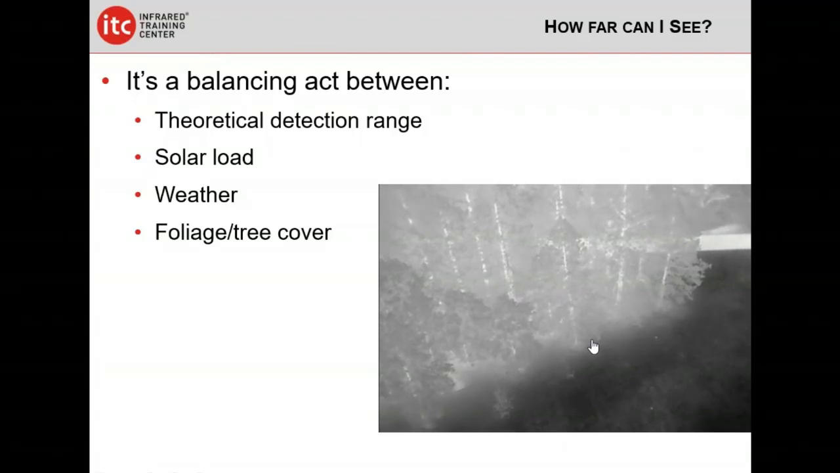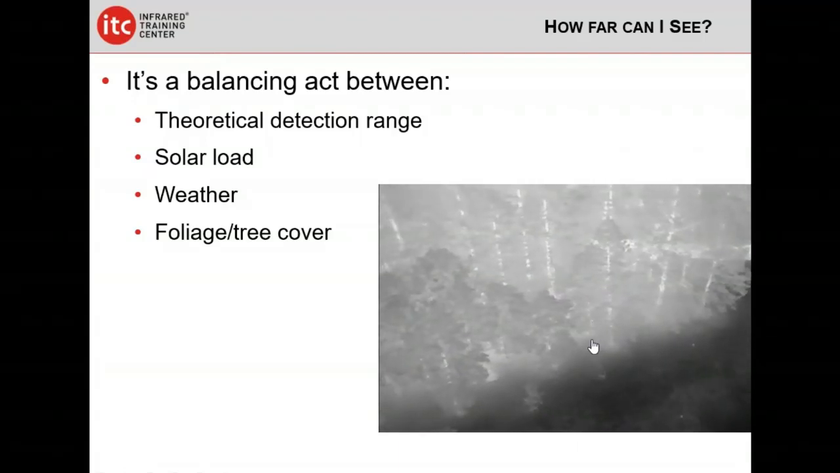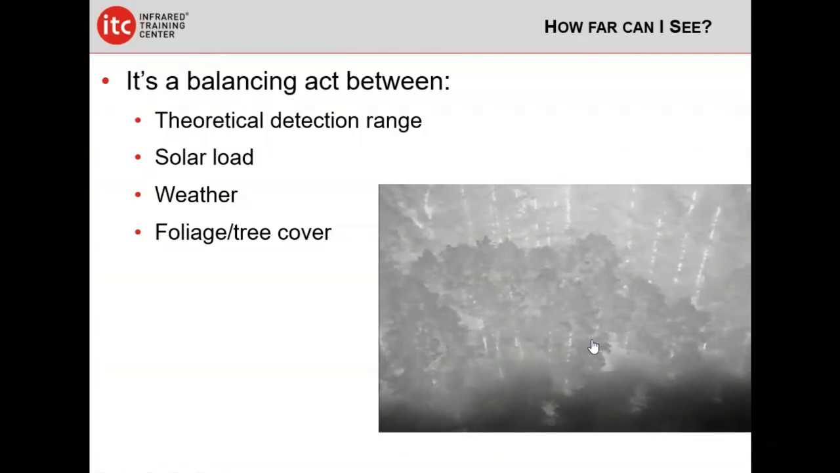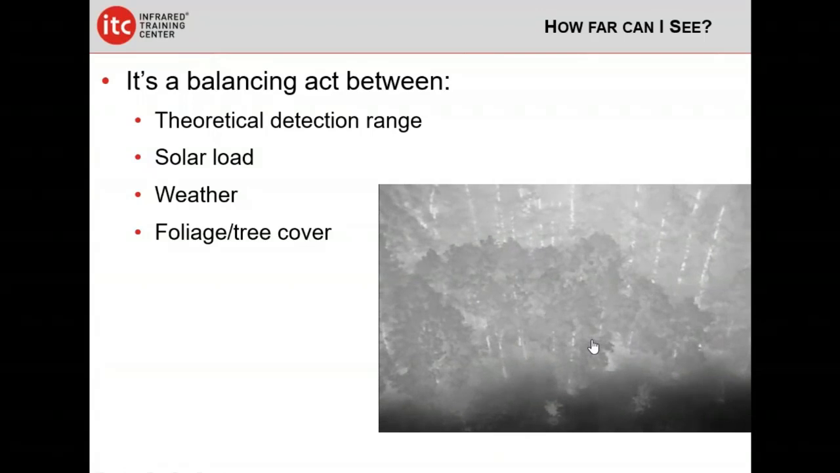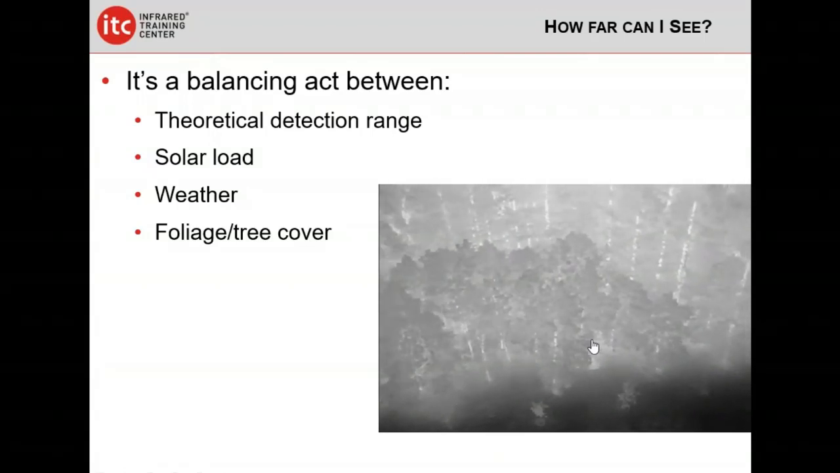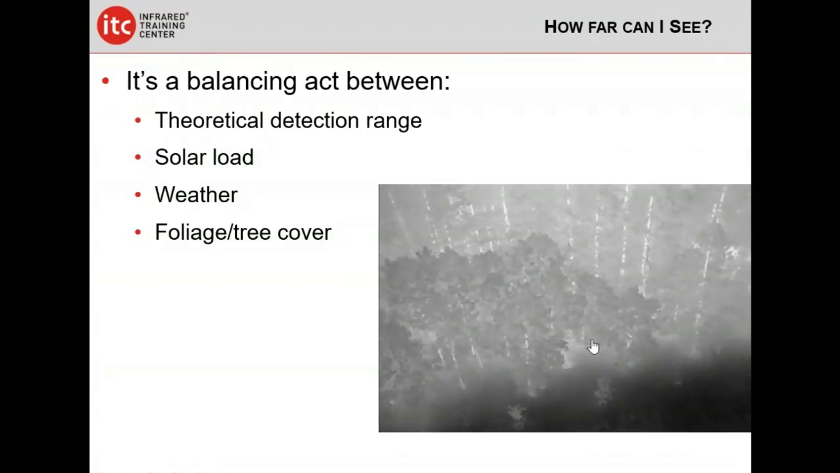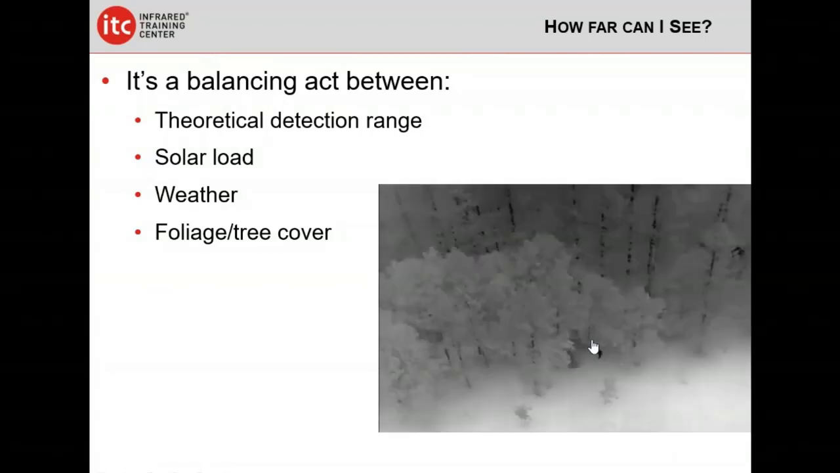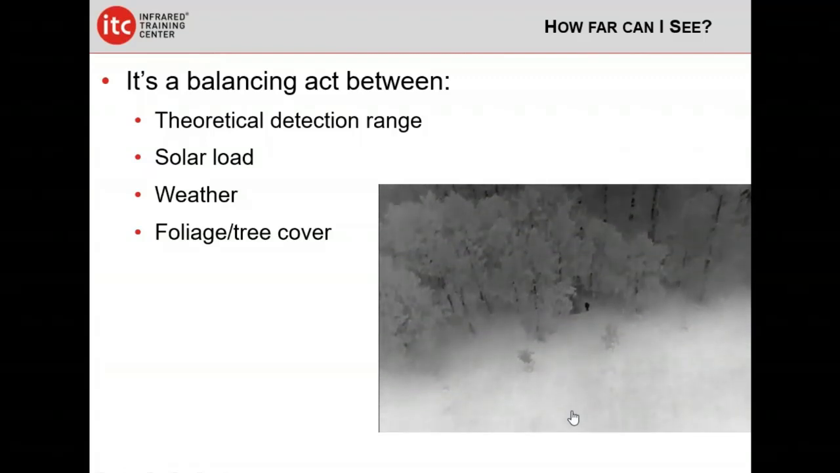Now penetration, but I've got another. I walked the same path on both of these mock-ups, and you can see a little bit of movement back in there. Every once in a while, some of my energy gets through the tree cover, and you can see me. Okay, so again, if you've got an area where you can look at a flatter angle, look straight down through the tree cover, you're going to have a different chance of success.